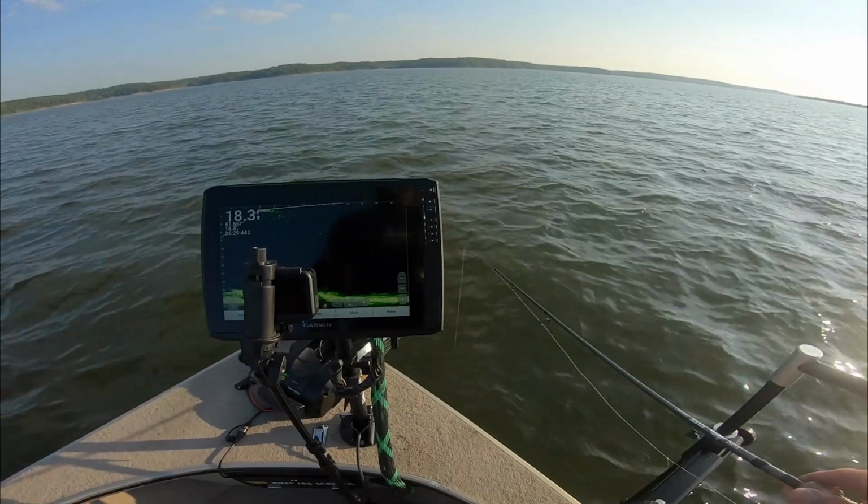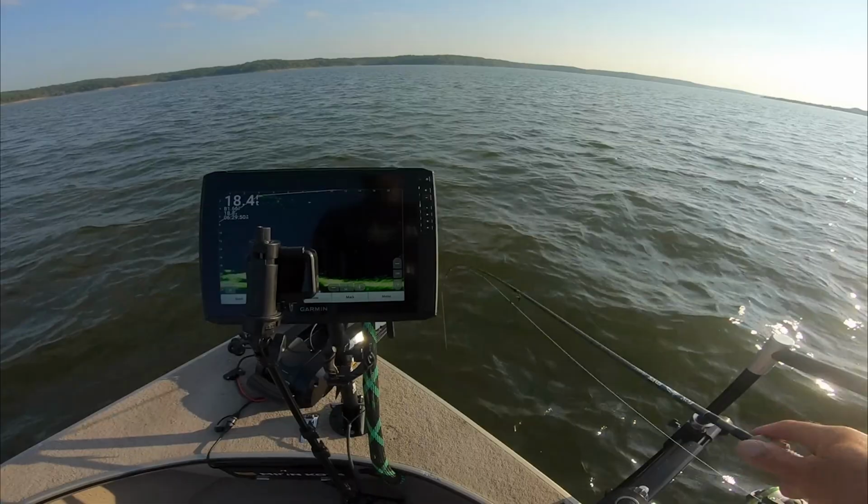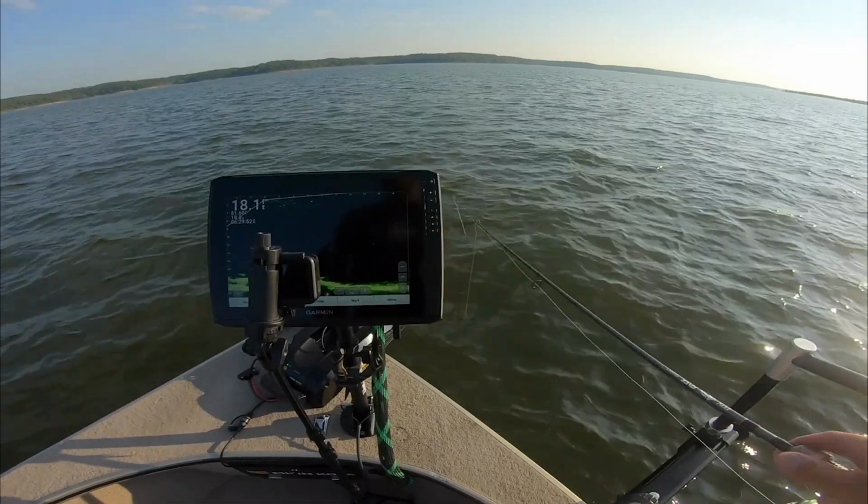We're just using the original white right now, white with red eyes. You can't really beat it. So yeah, we'll just see. Still lots of fish down there though.